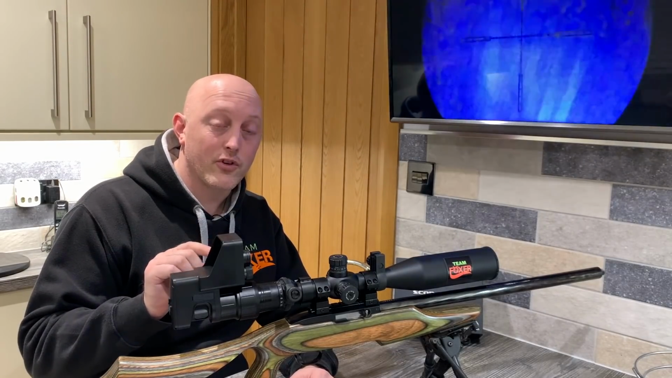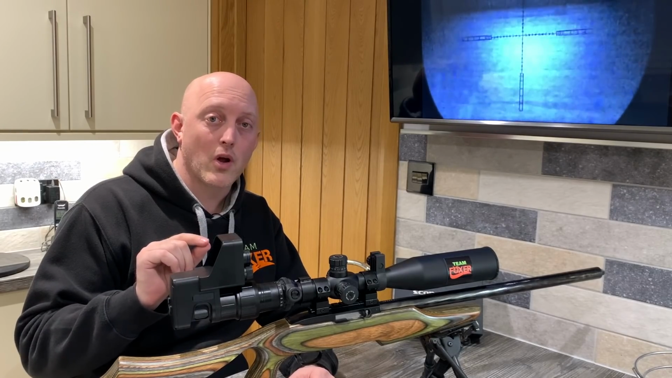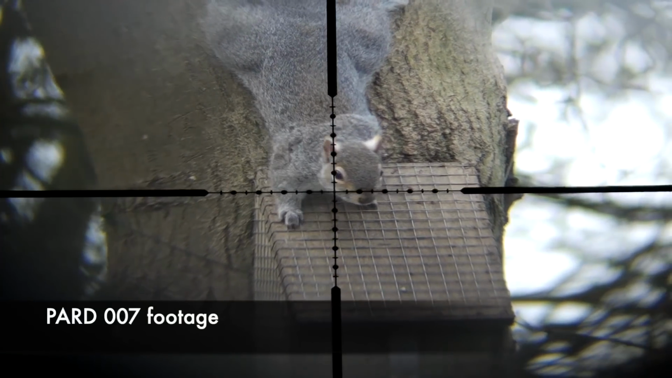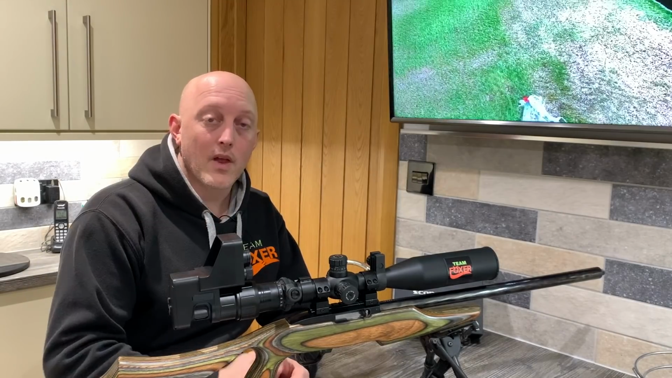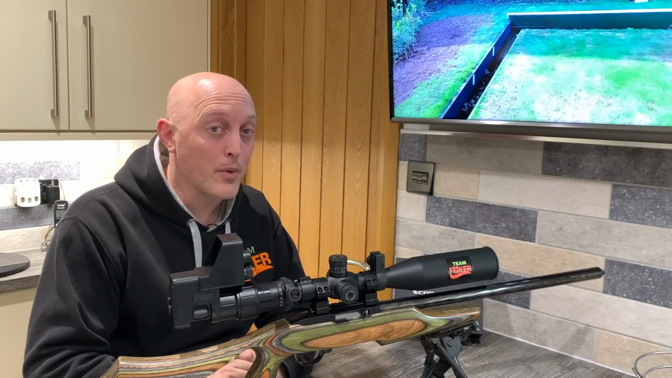The daytime footage, certainly on the scope that I tested it on, was definitely a little bit sharper than the PARD. In fact, I've been out squirrel shooting today, and I used the PARD to record through the scope, and I'm kind of half wishing I'd actually used this to record it instead. And again, at the price point, it's probably a good £120 cheaper than the PARD.